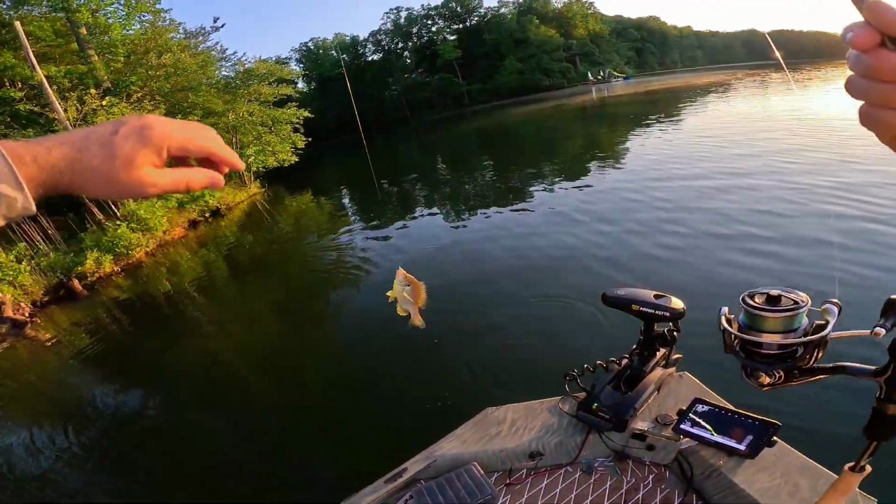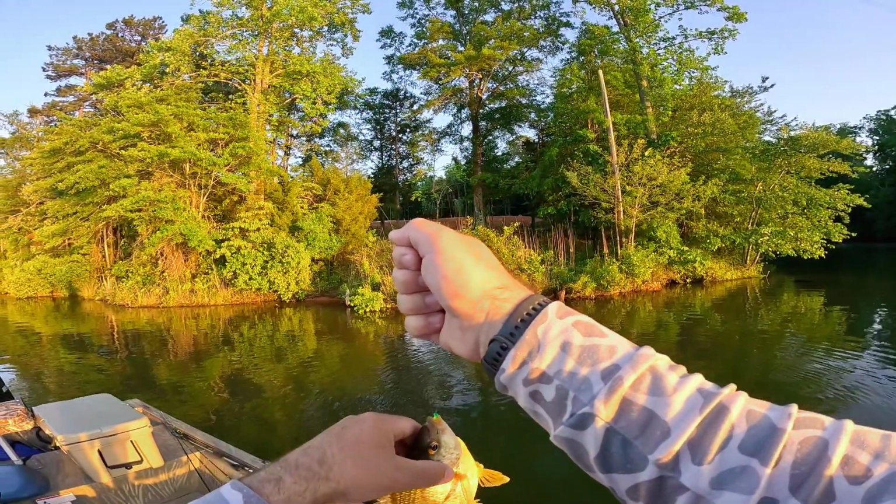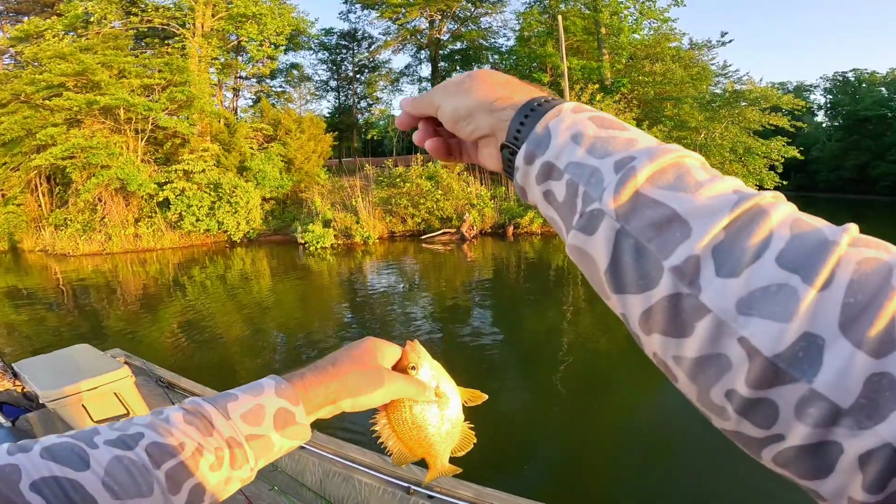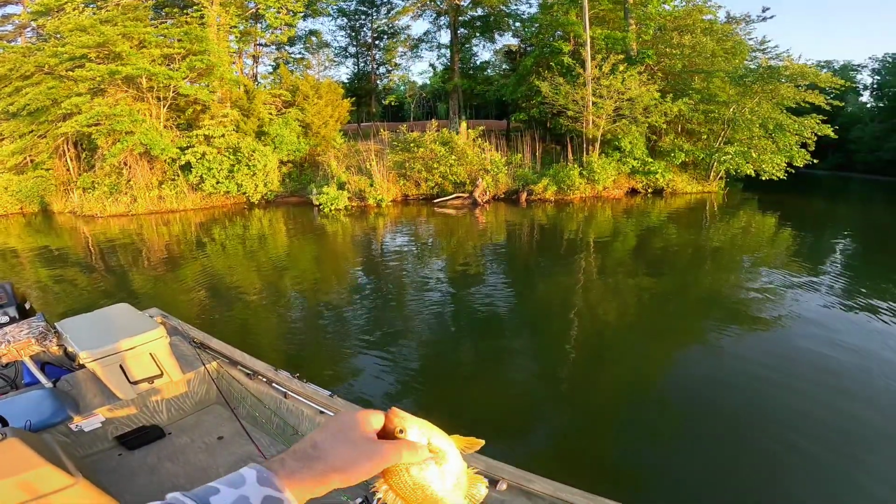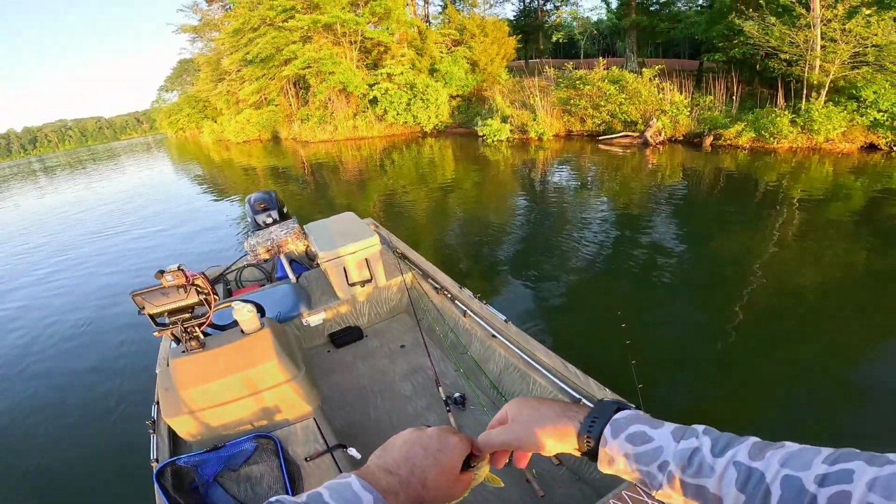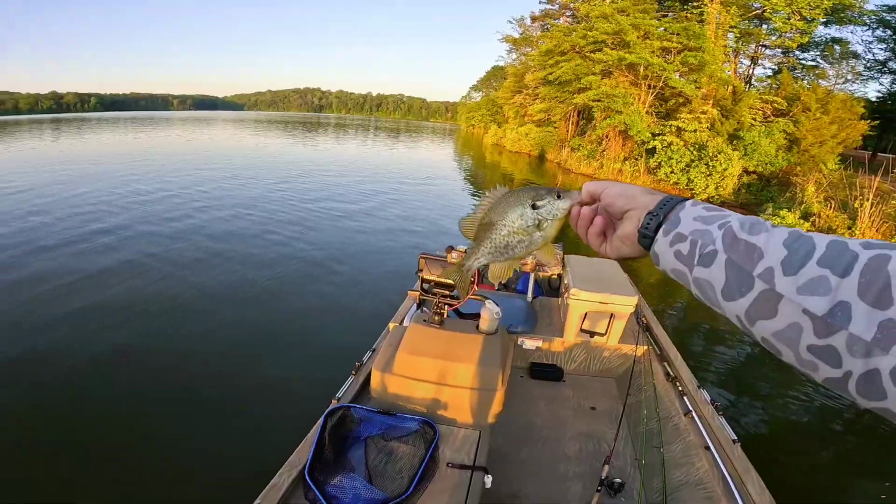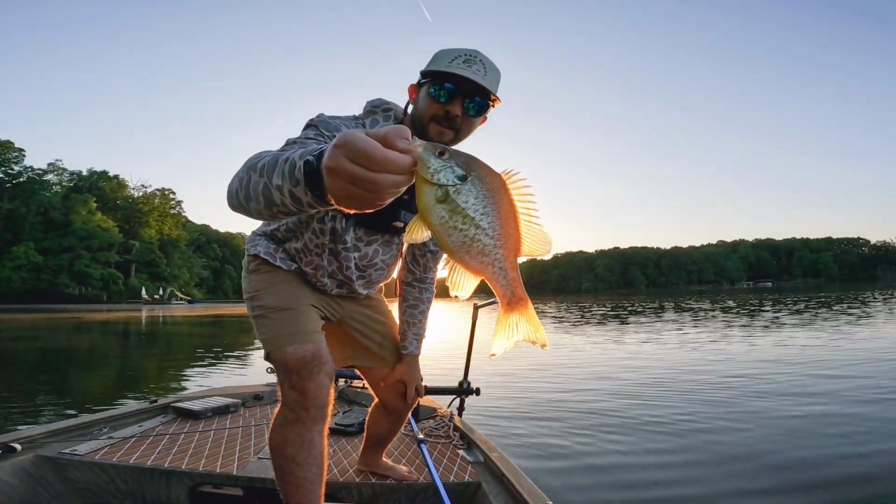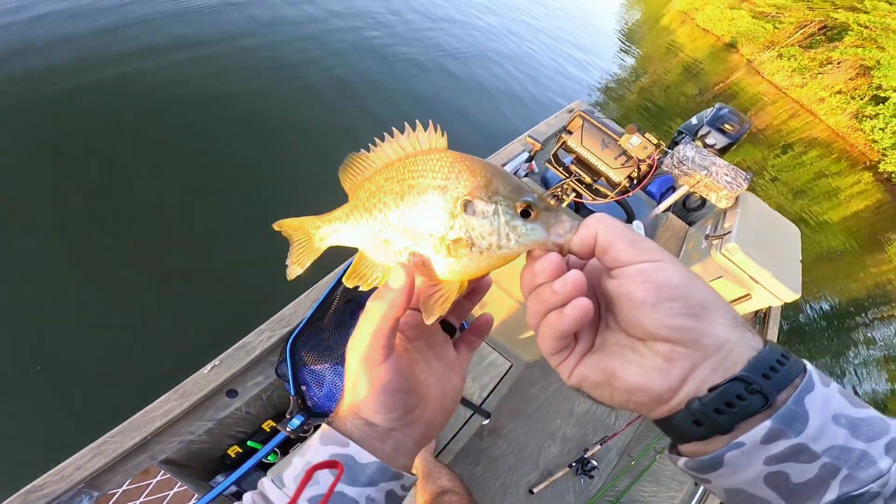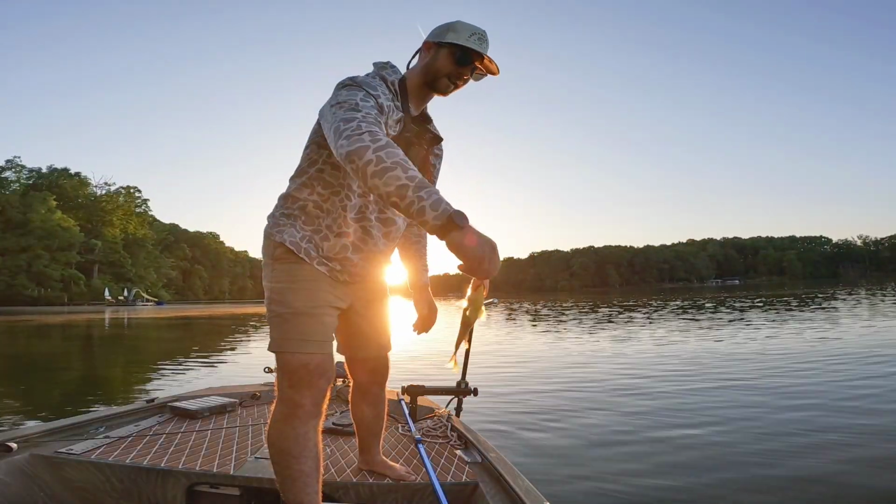There we go. Shellcracker. It's awesome. Can't see the red ear very prominent on this one, but it's a little fatty.